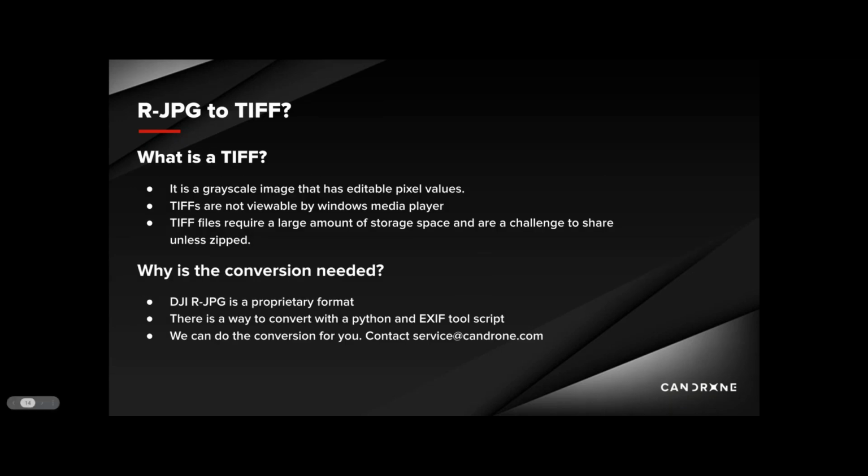So what is a TIFF? A TIFF is a grayscale image that has editable pixel values. TIFFs are not viewable by Windows Media Player. Rather, you would need to import a TIFF into a program like GIS software to be viewed, like ArcGIS or QGIS. TIFF files require a large amount of storage space as well, and can be a challenge to share unless you zip them up. So just keep that in mind if you want to share your TIFFs.